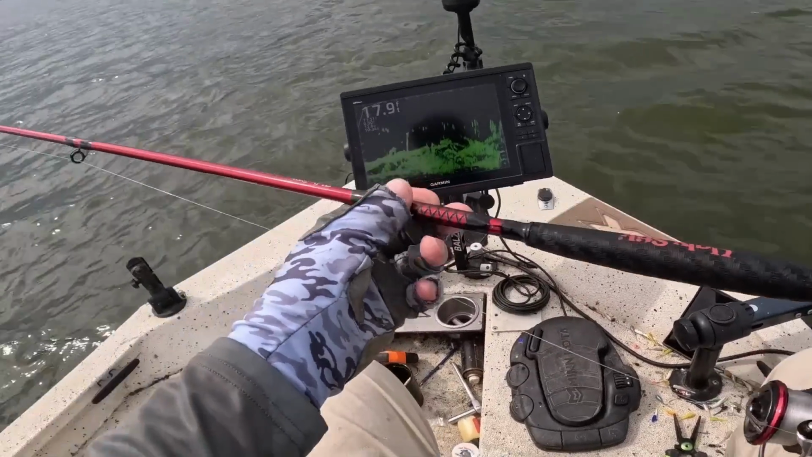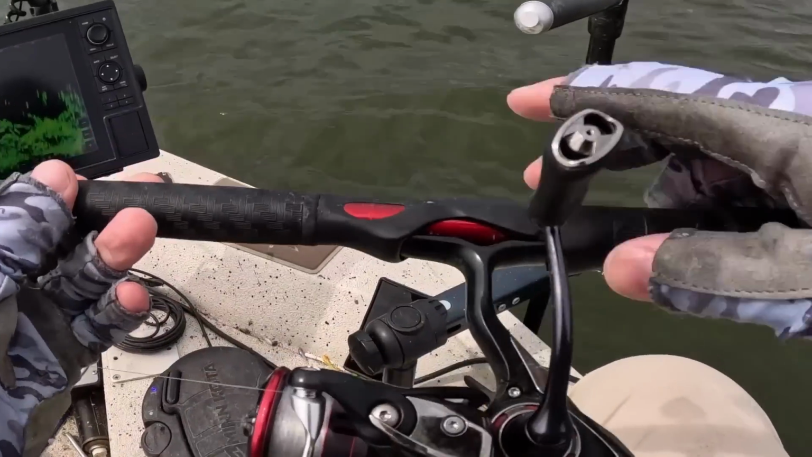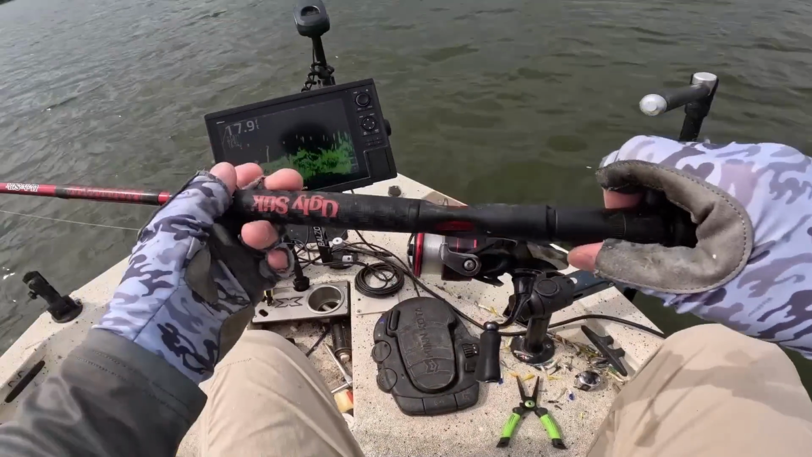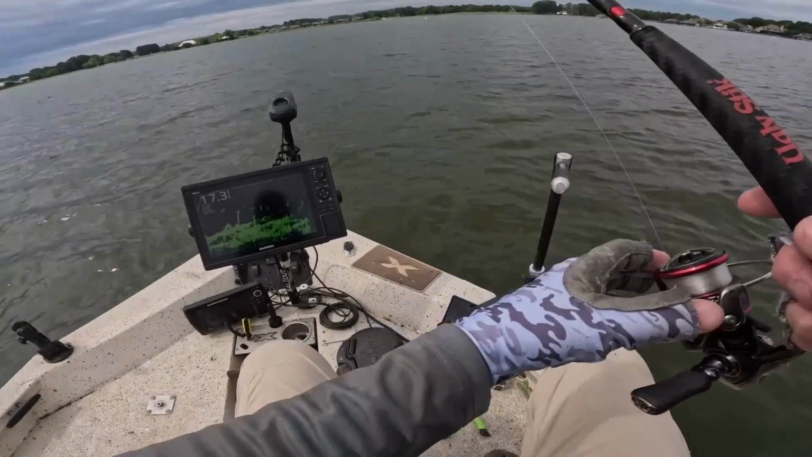Got it from Walmart, but the backbone is strong. It is really sensitive and really light. And this seat right here is really high quality. I got the Daiwa Fuego reel. That's the setup. Loving it. I love crappie sticks, but this rod's actually less expensive, so something to check out.